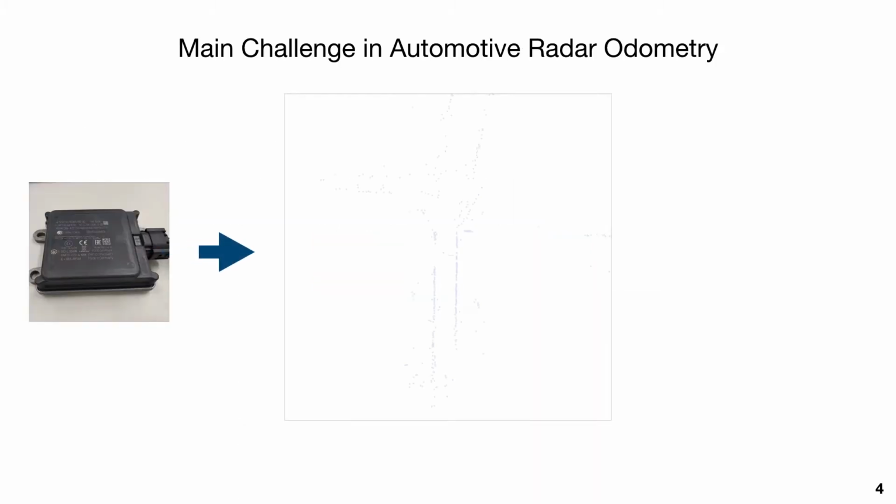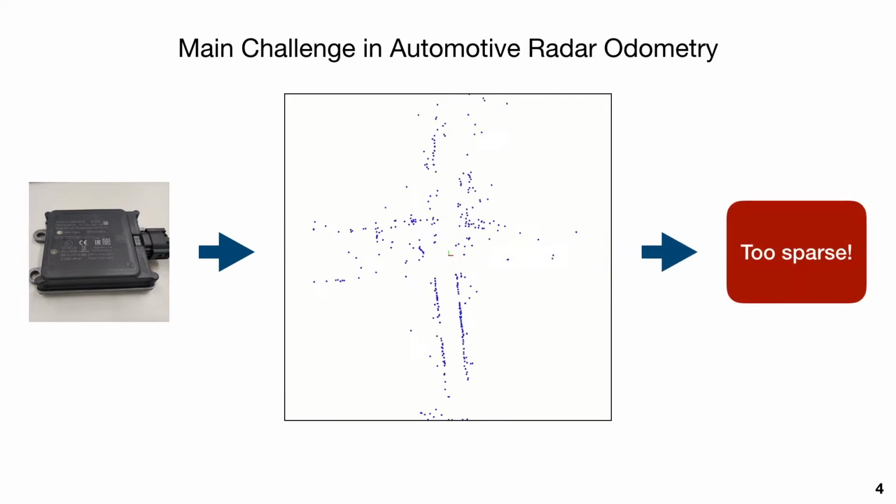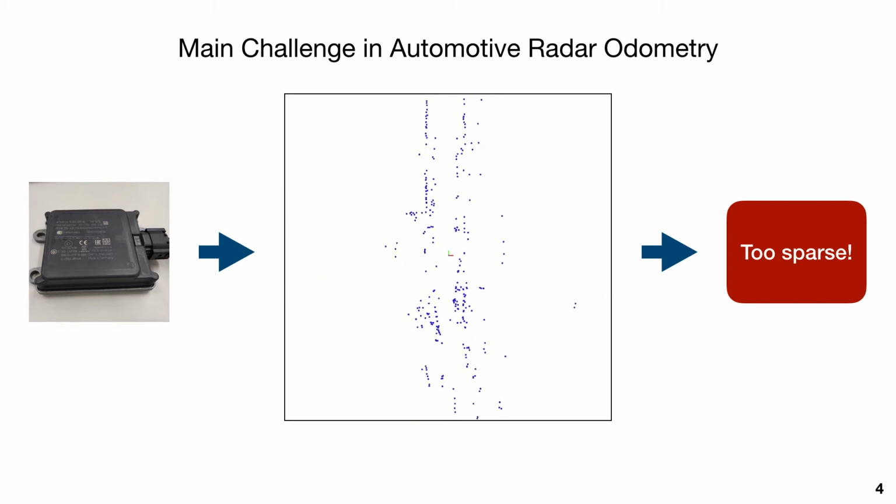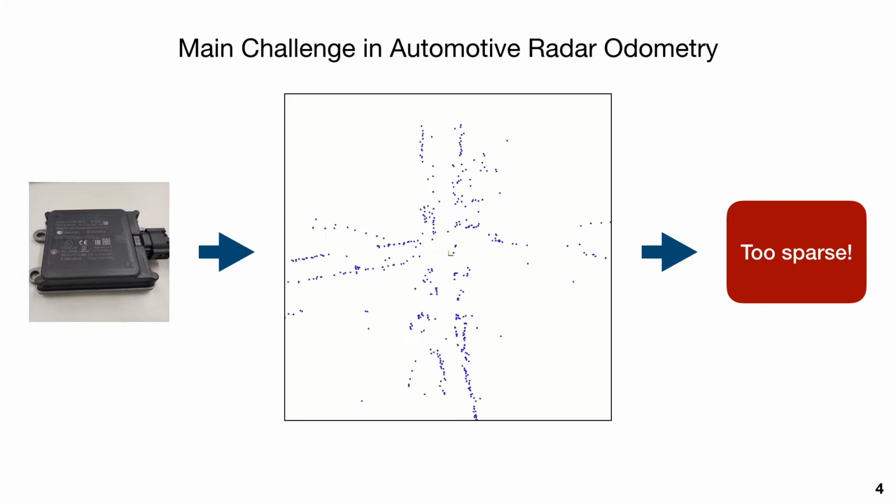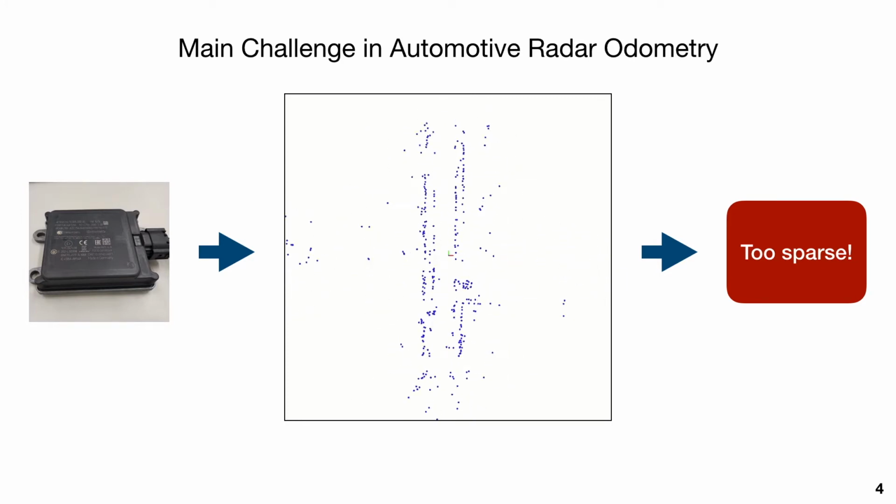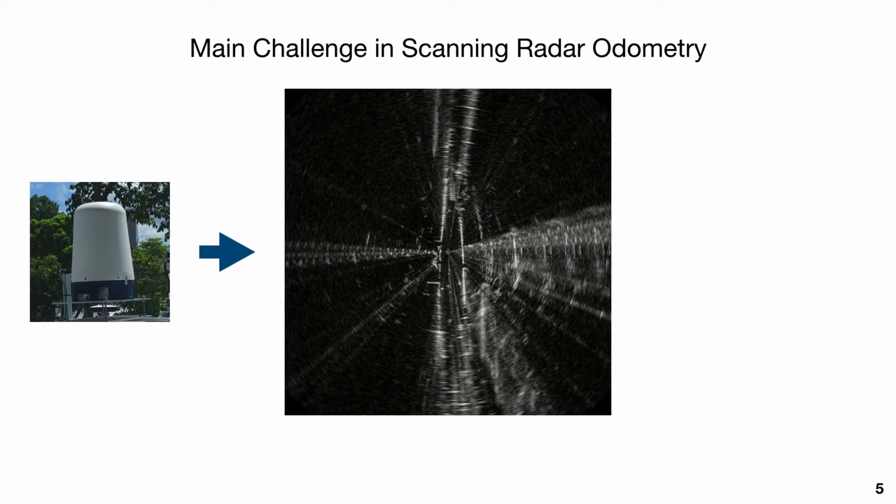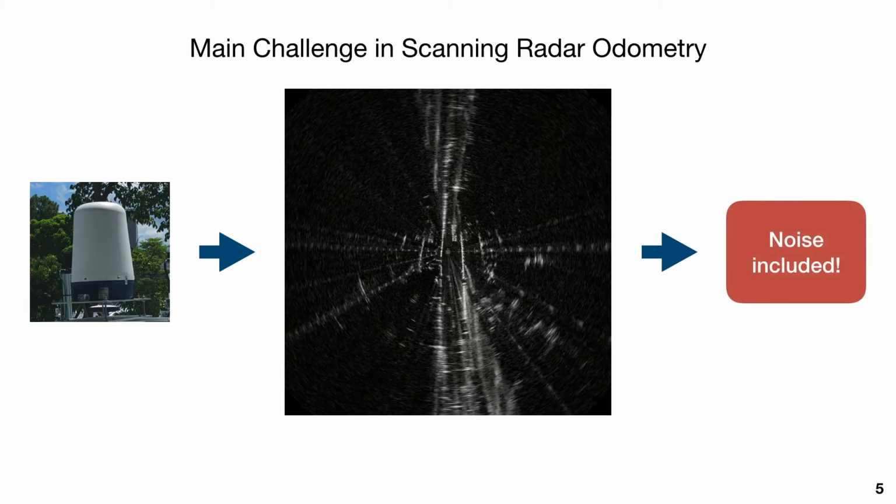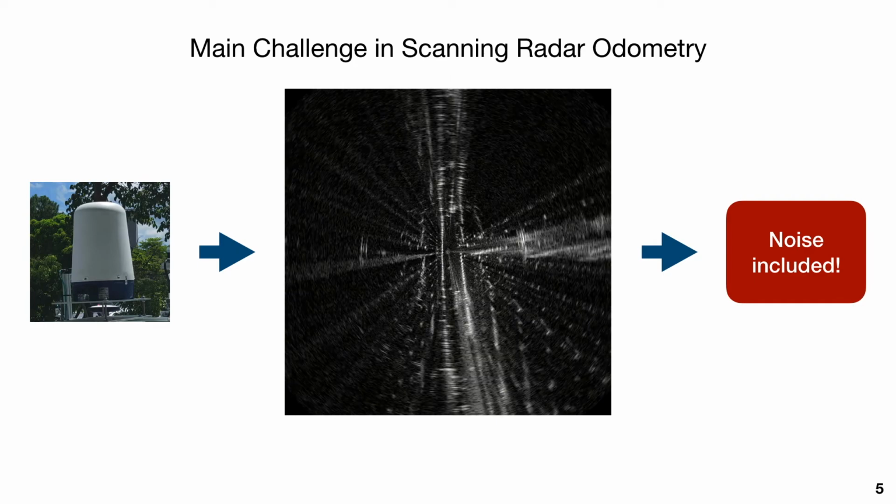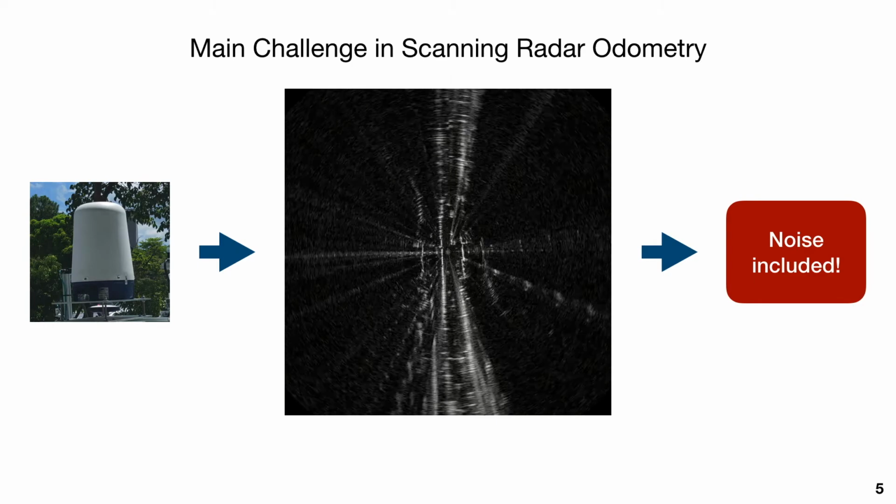The main challenge in automotive radar odometry is the sparseness issue. Automotive radar only outputs sparse radar points, and due to the low resolution, the radar points on the same object might not be at the same position when the viewpoint changes, which makes data association challenging. Unlike automotive radar, the raw radar scan provided by scanning radar, without any pre-processing, includes serious noise effects, which is also challenging for radar odometry computation.